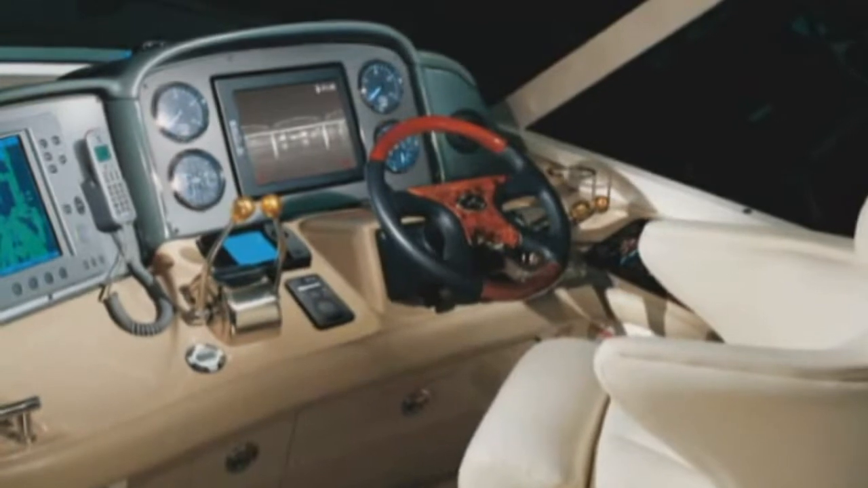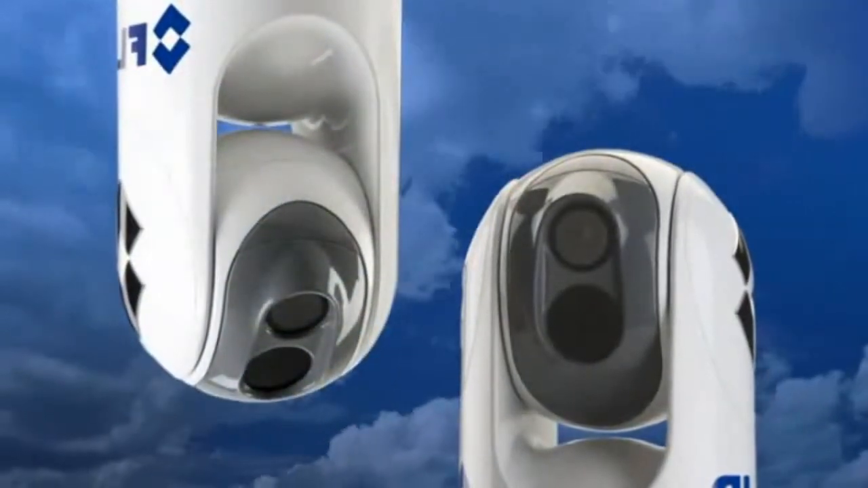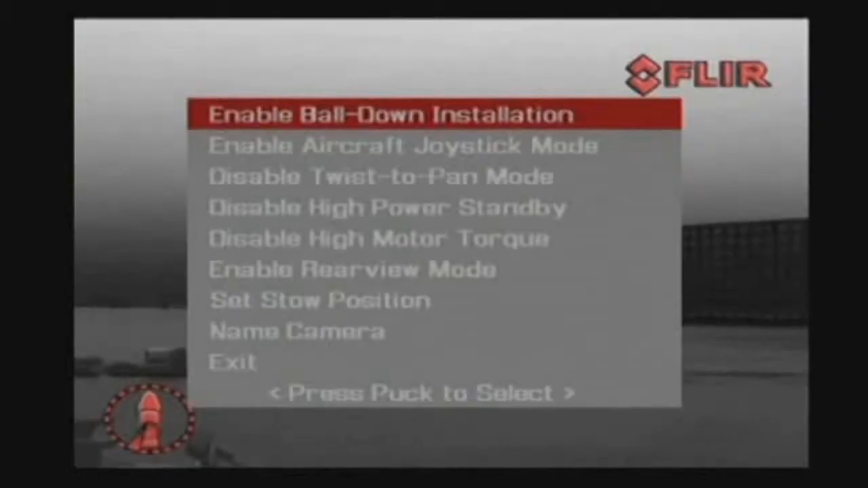The M series is extremely easy to install on new or existing vessels. It can be mounted ball up or ball down. A menu setting allows the user to turn the direction of the image on the screen.